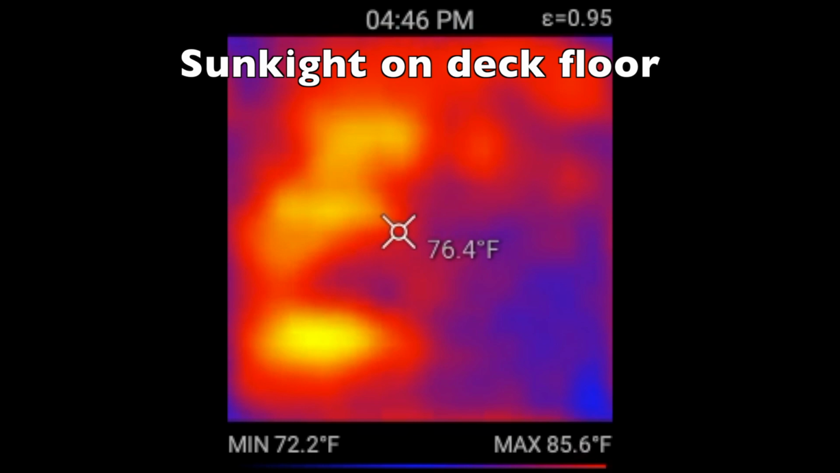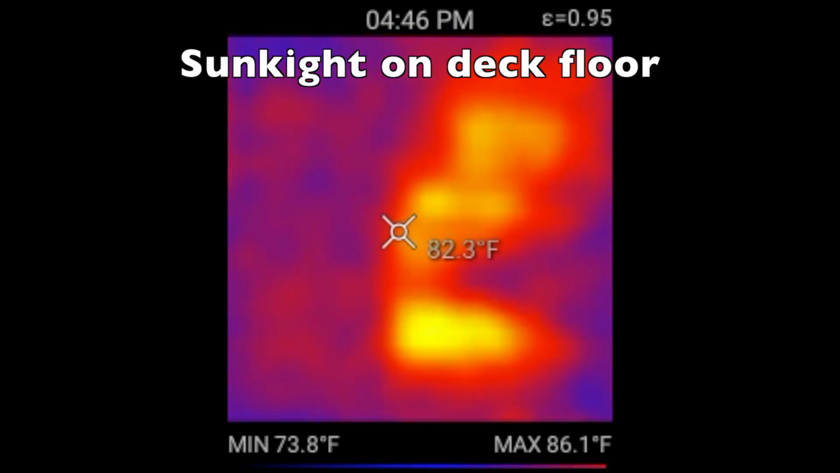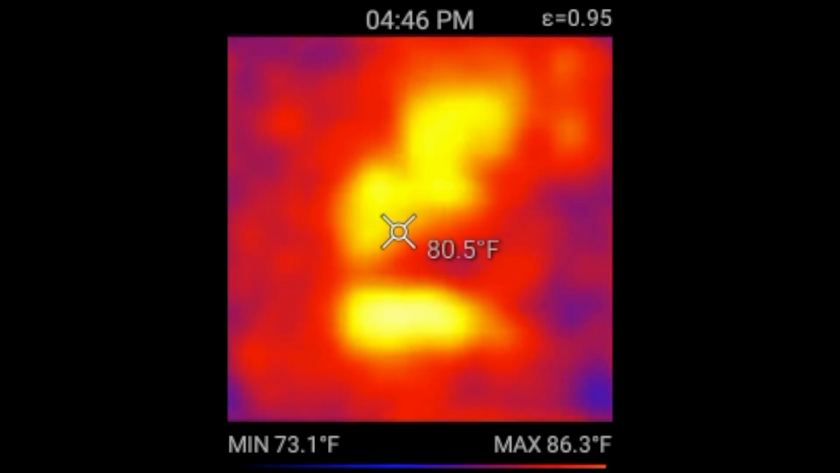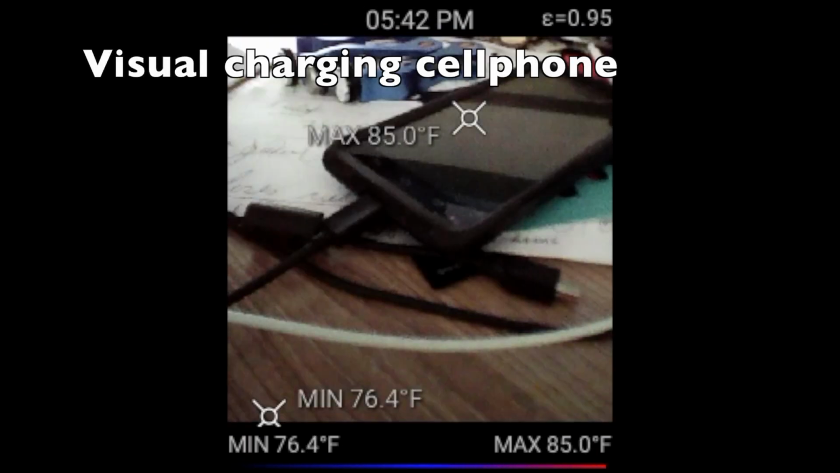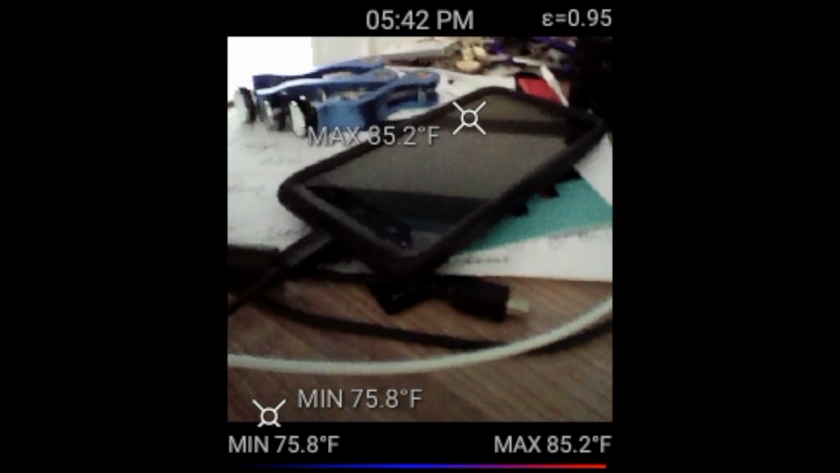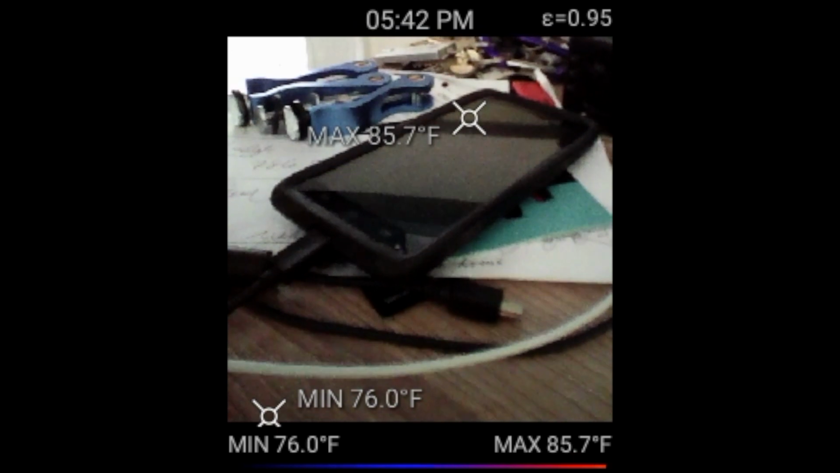So here's me looking on the back deck, and here is sunlight coming in through the screen, hitting the floor that is wood, and it picks up the thermal difference where the sunlight is. And then here's me visually looking at my cell phone, which is charging, and it's generating a little bit of heat. Now let's take a look at a couple of things.